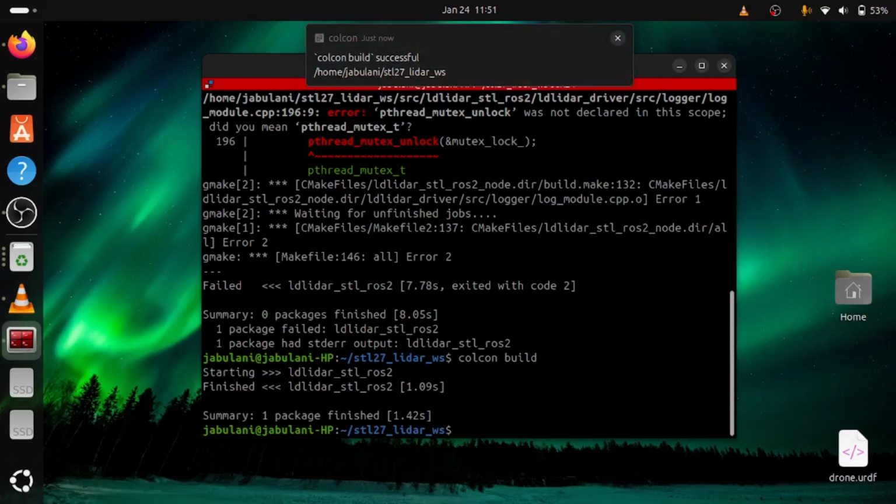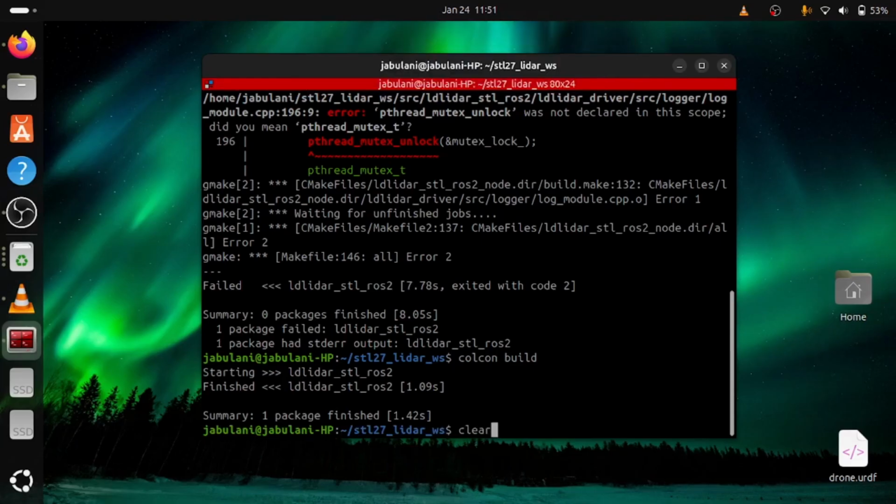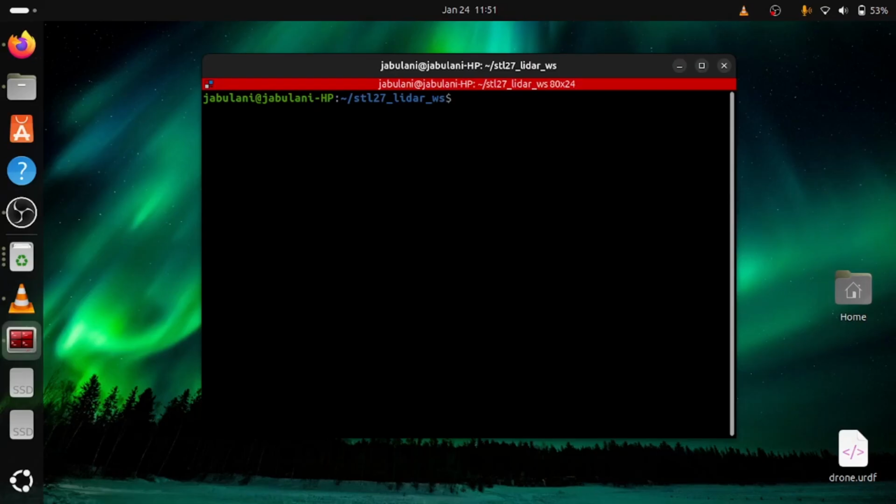So we've successfully debugged this error, and we've successfully built our workspace. So now the next thing is to source our workspace, and then source the bashrc. Awesome. So now we are good to go. We can now launch the launch file for our STL-27 LiDAR.